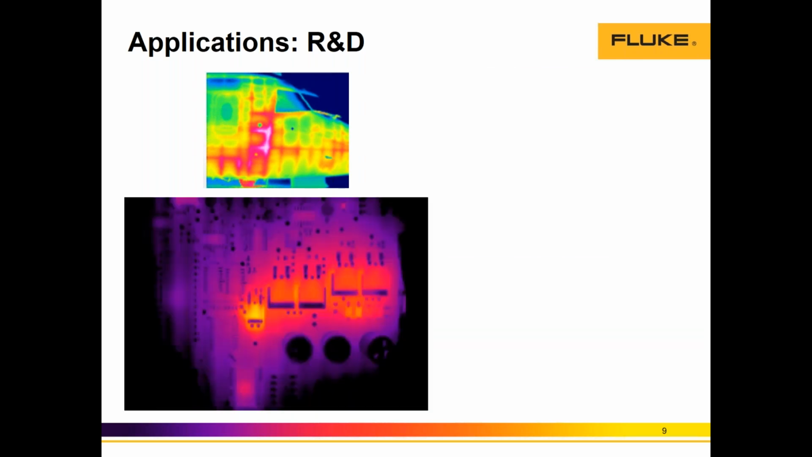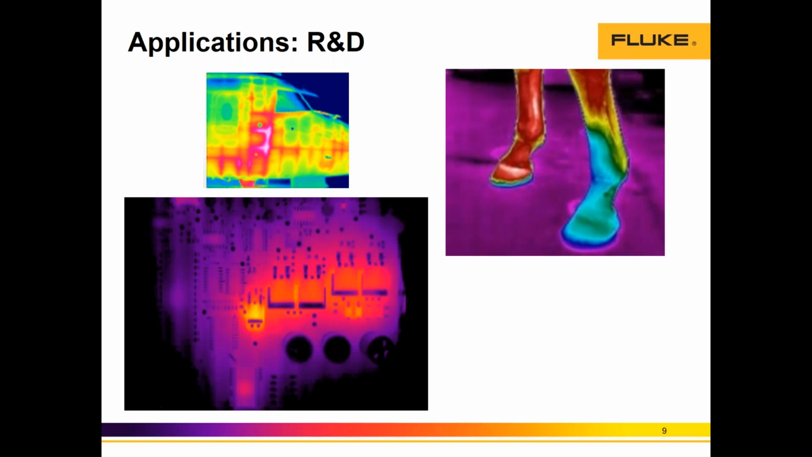R&D has applications that are not necessarily related to the typical maintenance troubleshooting, but more focused in quality and experiment outcomes. For example, I think I mentioned aerospace before. In aerospace, thermography, I think it's a pretty young technology. We get highly efficient non-destructive testing for composites, right?